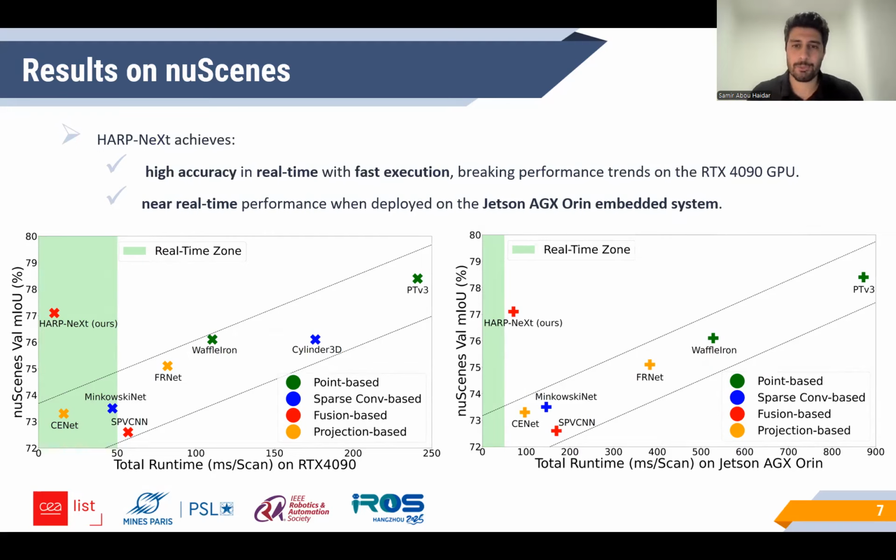A similar trend is also observed on SemanticKITTI benchmark, further validating the high efficiency and accuracy of HARP-NeXt.